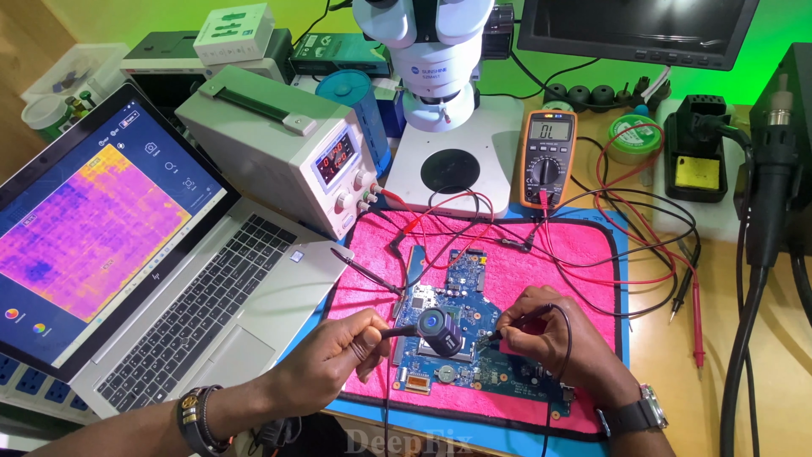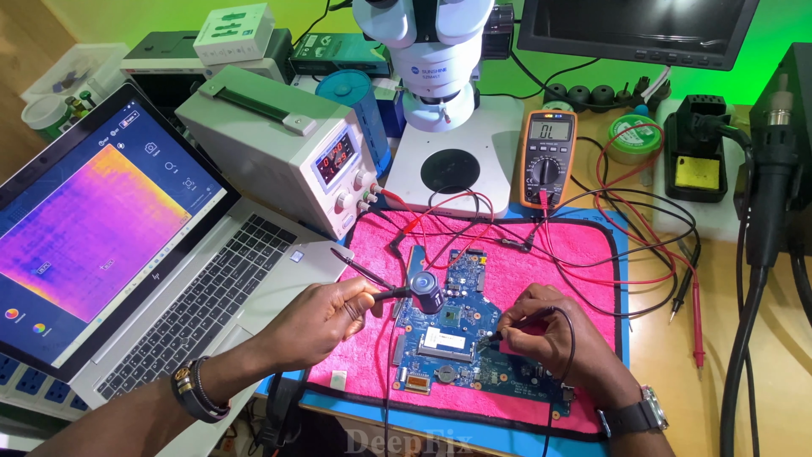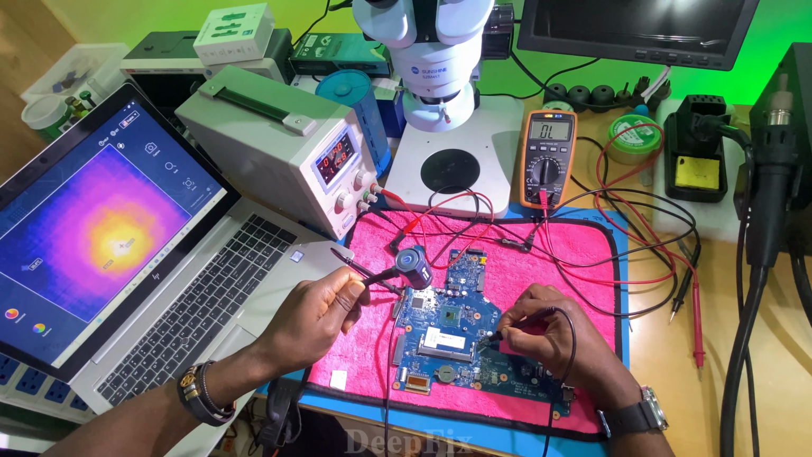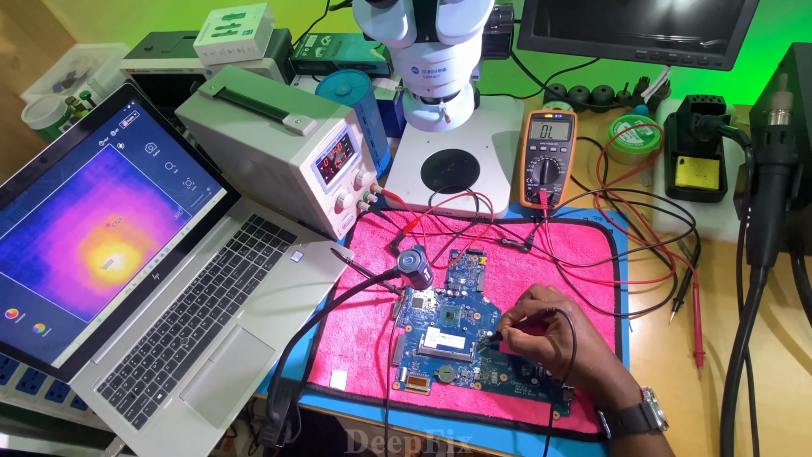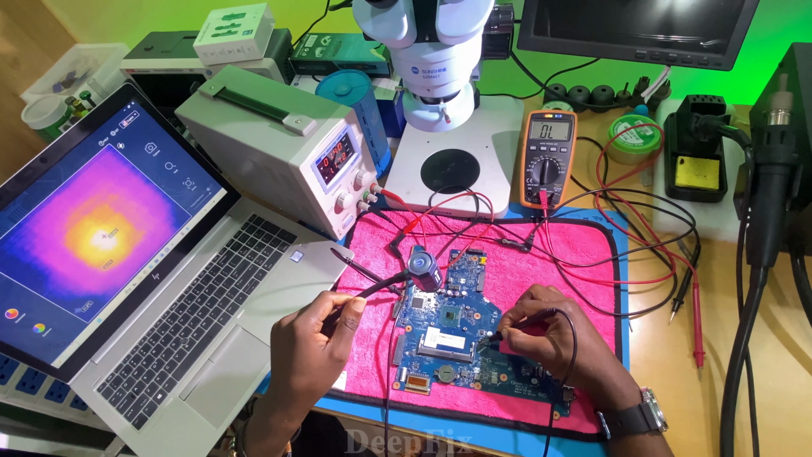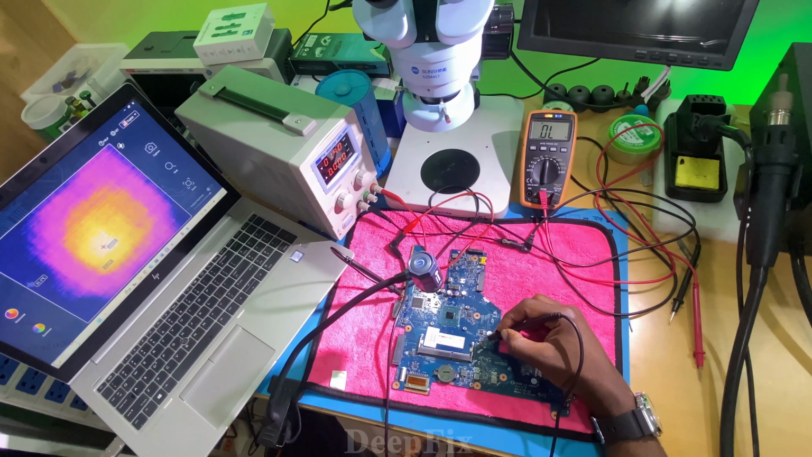We take our thermal camera and move around the motherboard, checking which one is shorted, which one is getting hot. And as you can see, there's something which is getting hot on this motherboard. Which one? You see? We have a short. It's a CPU. The CPU is the one which is shorted. You see? I don't know if you are looking there. Our CPU is shorted.